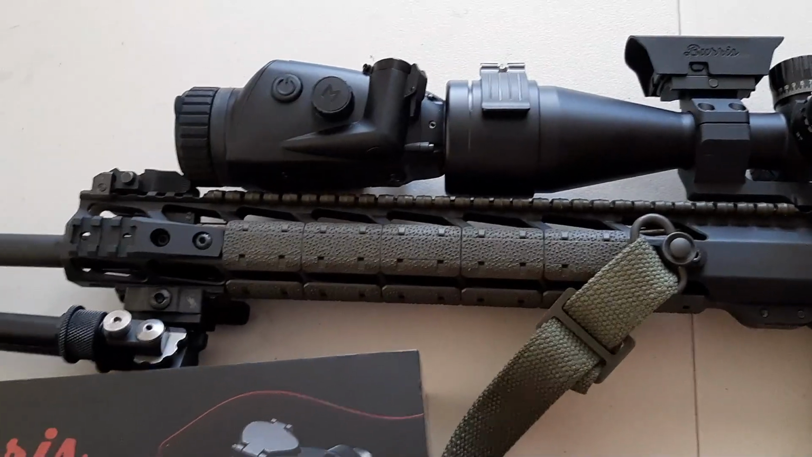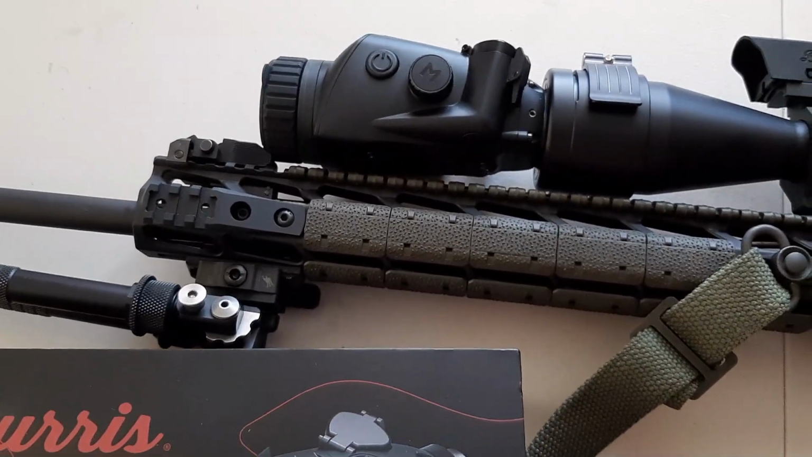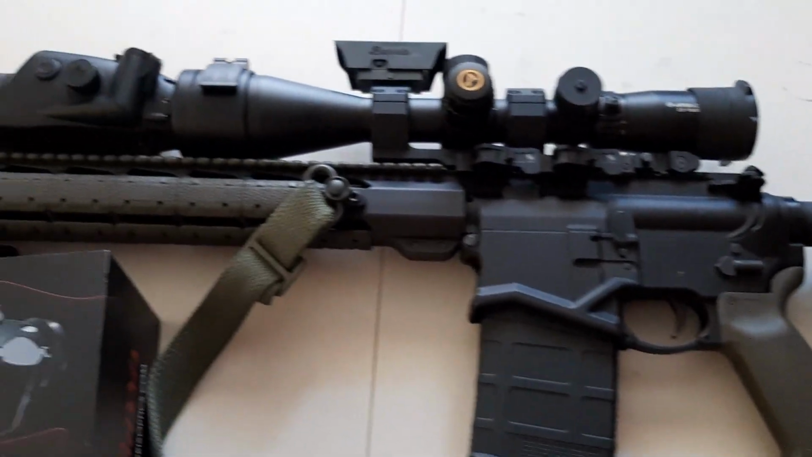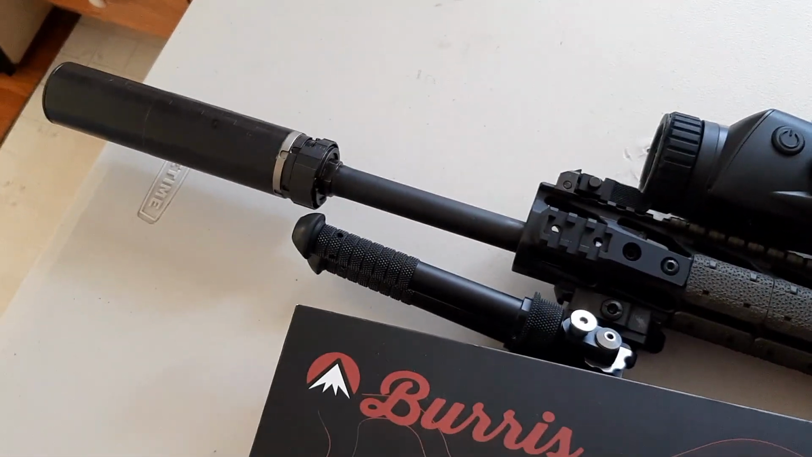Now, I have taken this out to the range. The furthest I've taken this to is 500 yards with this rifle right here, the Ruger S-FAR, and shoots great at 500 yards, and at 200 yards, really good accuracy.